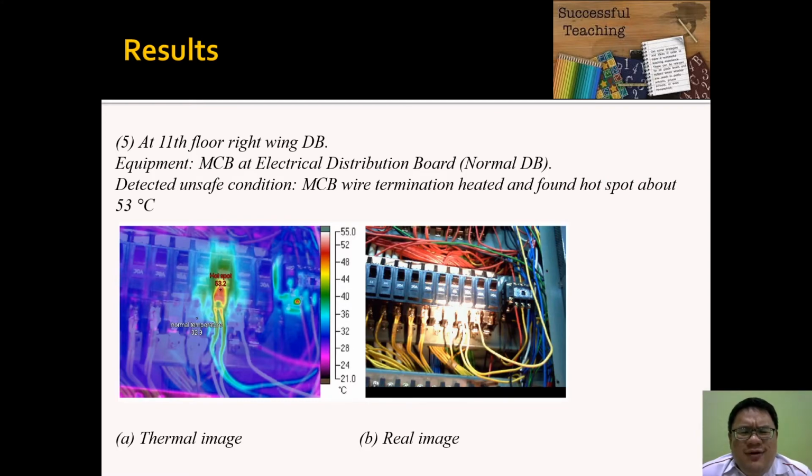So at the 11th floor right wing DB, the equipment is an MCB at the electrical distribution board. So we detect the MCB termination heating and found a hotspot at around 53, so an increment of around 23 degrees. So you need to do minor adjustment or minor tightening of the connection at the hotspot.